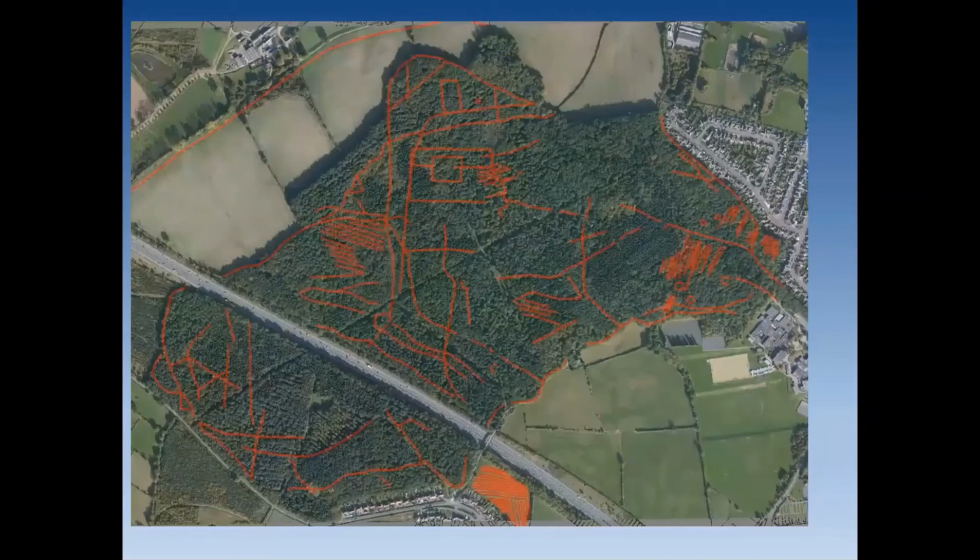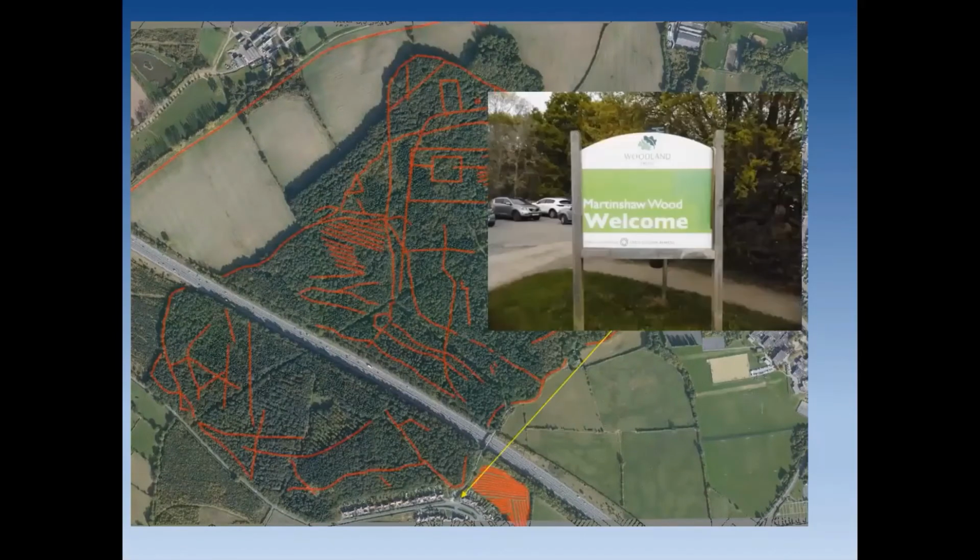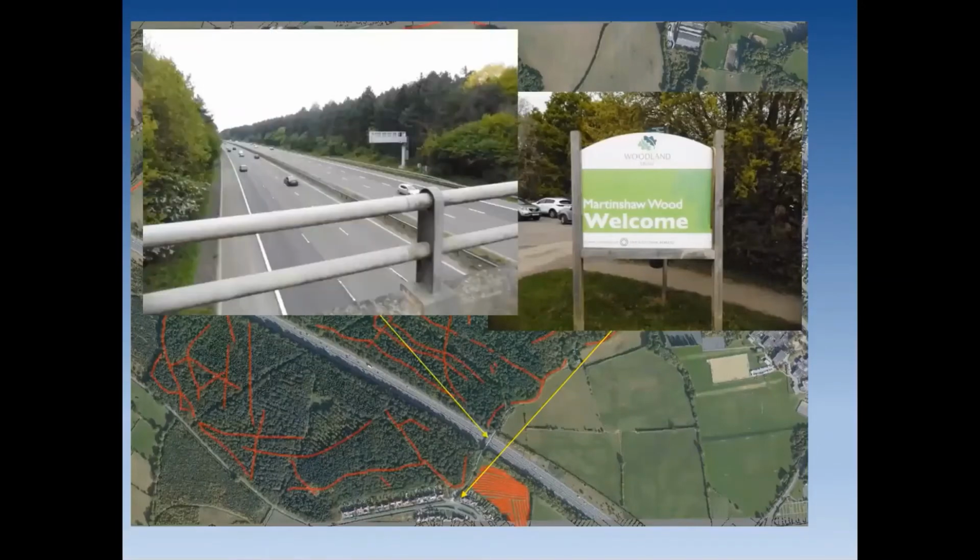And here are our features, and here's the wood. So you can see it's actually areas of dense canopy that we've got to go into and try and find this stuff. There's one of the entrances to Martinshaw Wood, just on the edge of Ratby, and there is the bridge over the motorway. And some of you might recognise the view of the woodland from that. It might make sense to you now.